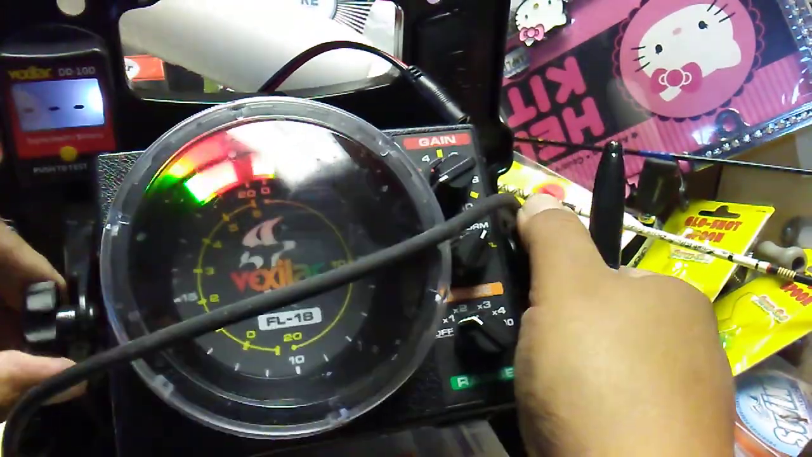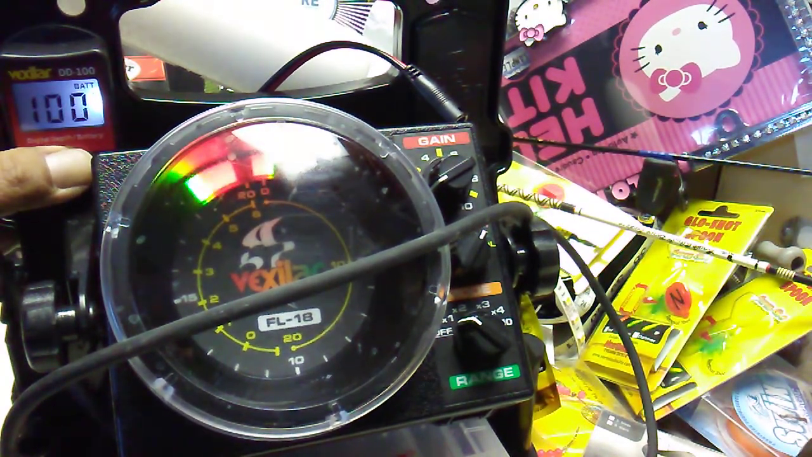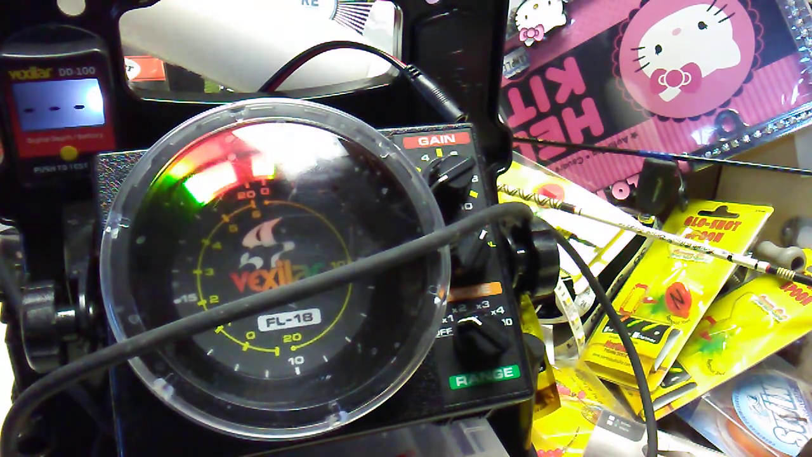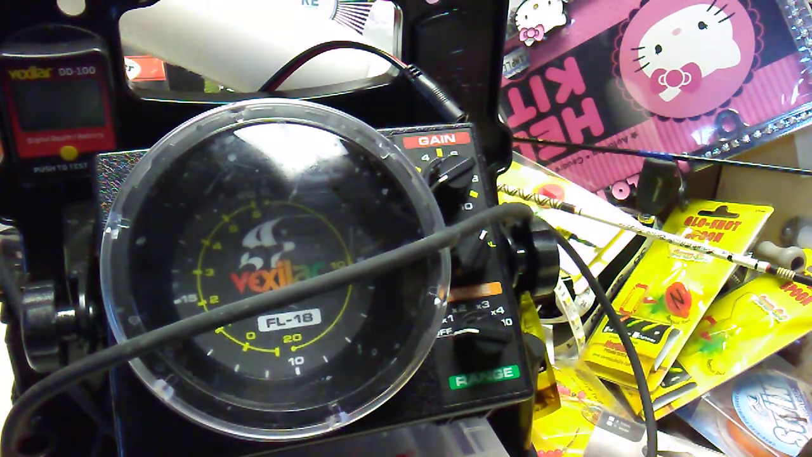So what happened was, I just got a blank screen, and I was like, huh, dang, I'm still at 100%. Used that for like three outings already. So I went through, disconnected everything, turned her back on, wham, the depth gauge came back on, everything was nice and peachy.